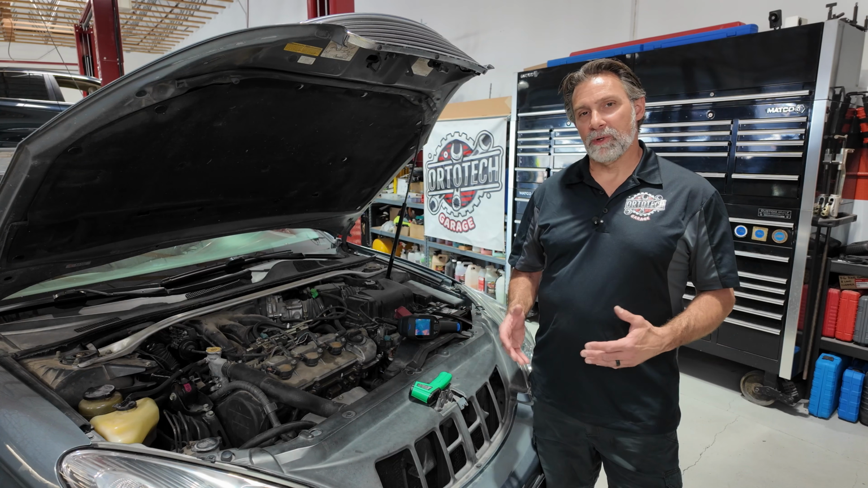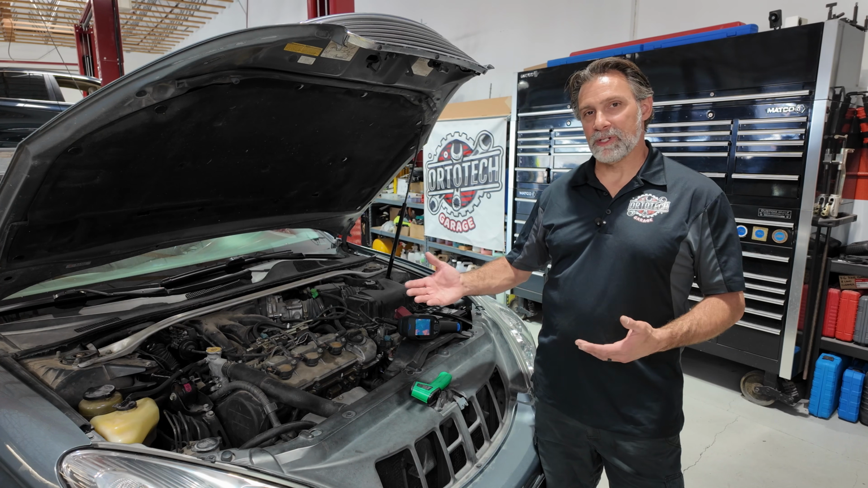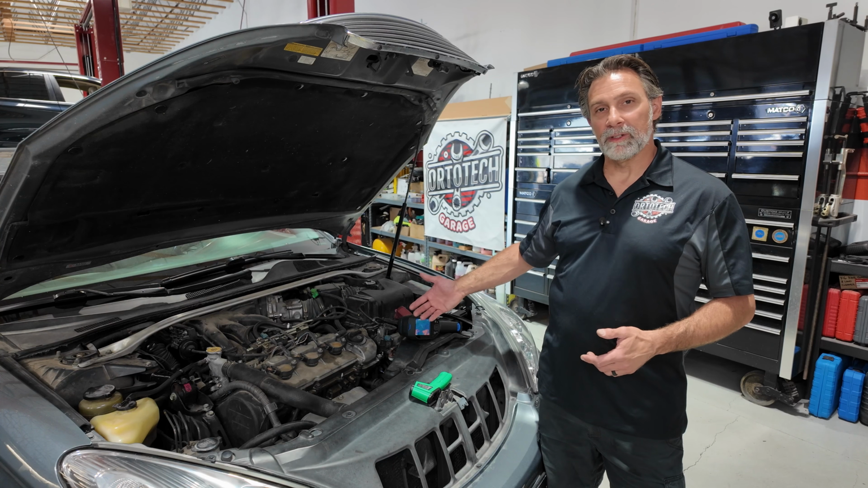So the first and most obvious way I would probably use this is how I've been using it in the past. Simple stuff like checking to see if a radiator is actually cooling the coolant.